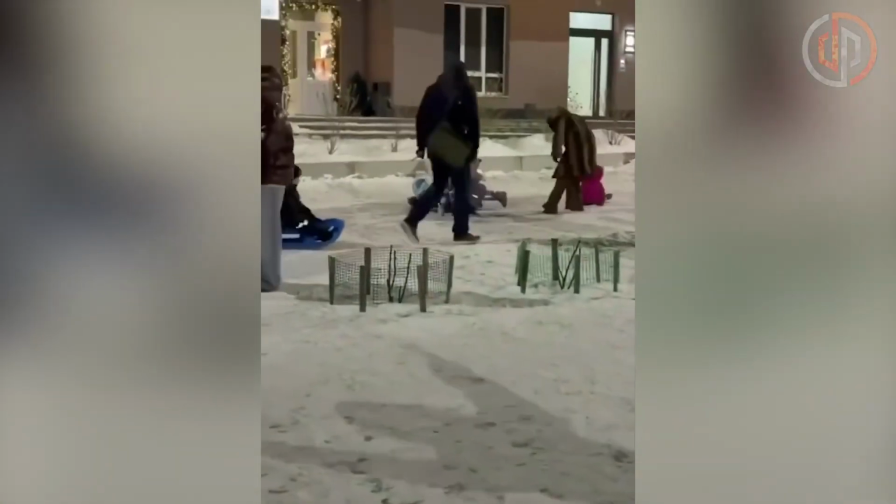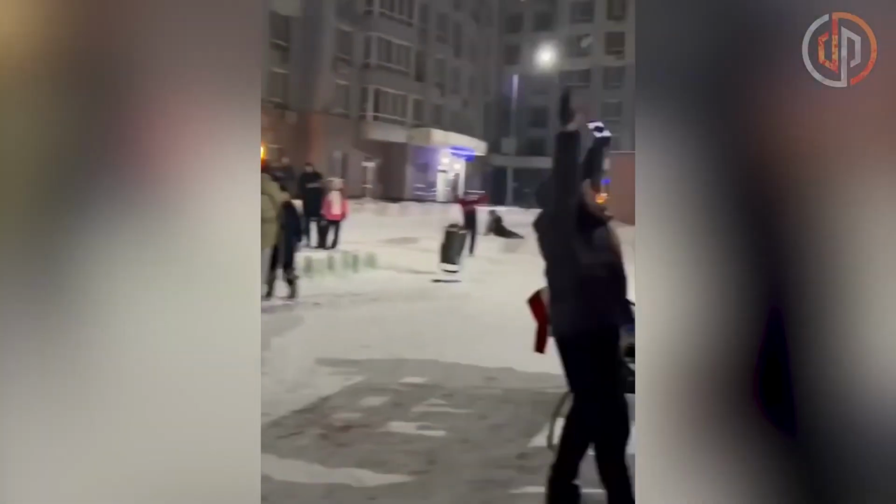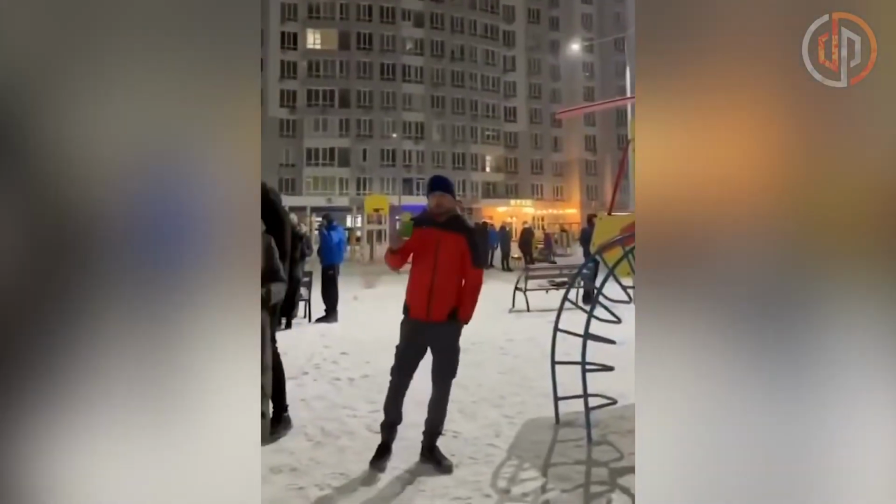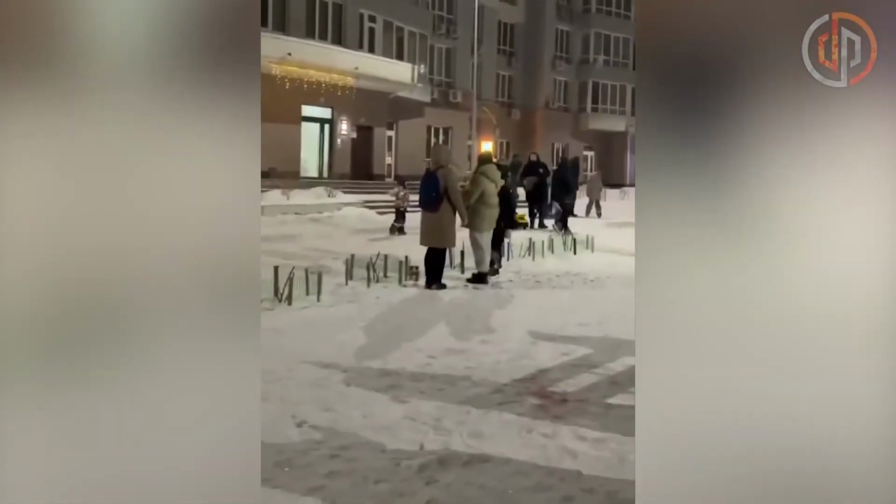Ending on a positive note, this shows how people in Kiev reacted when electricity returned to their homes after the Putlerian invaders attacked the country's power system. No light, no water, no heating, but it's all worth it, as long as there are no Russians.